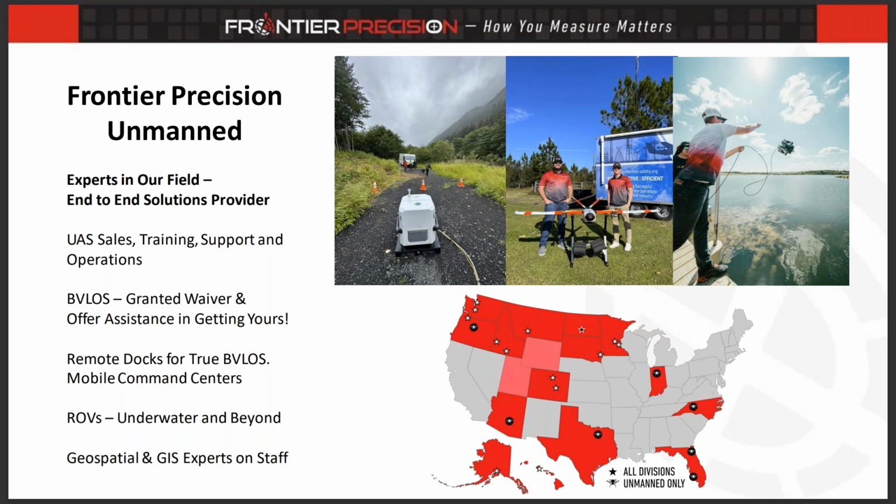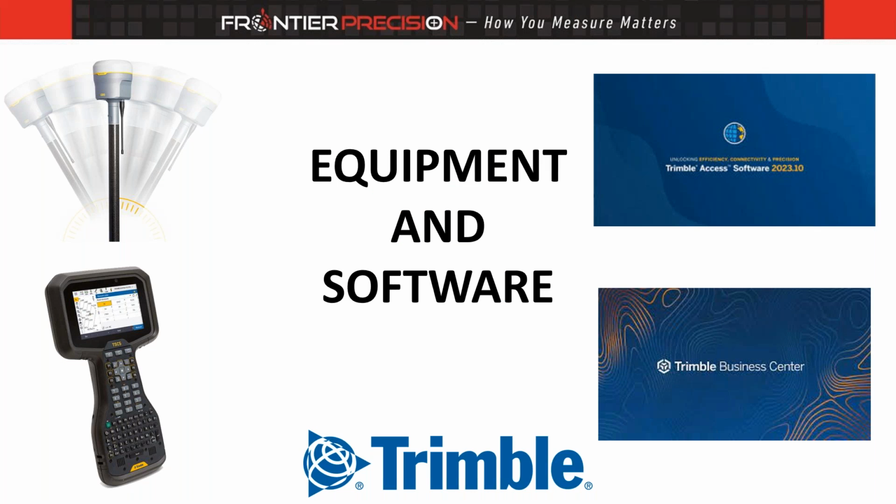We offer ROVs underwater and below ground, mobile command centers, anything to do with UAS. We have been granted a beyond visual line of sight waiver, and we're working on obtaining another one with our remote dock operations to allow for true beyond visual line of sight operations. We have a dedicated team of geospatial and GIS experts on staff to help bridge that gap between geospatial and UAS. With that, I'm going to turn it over to Kyle Engel to get us kicked off with our webinar here.